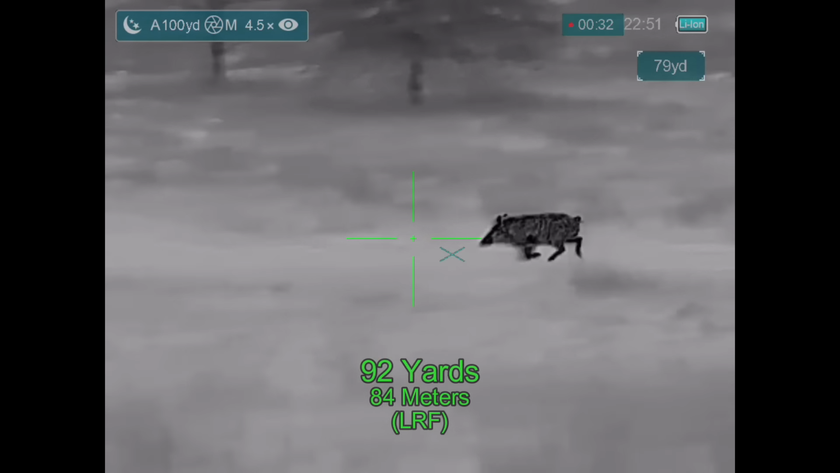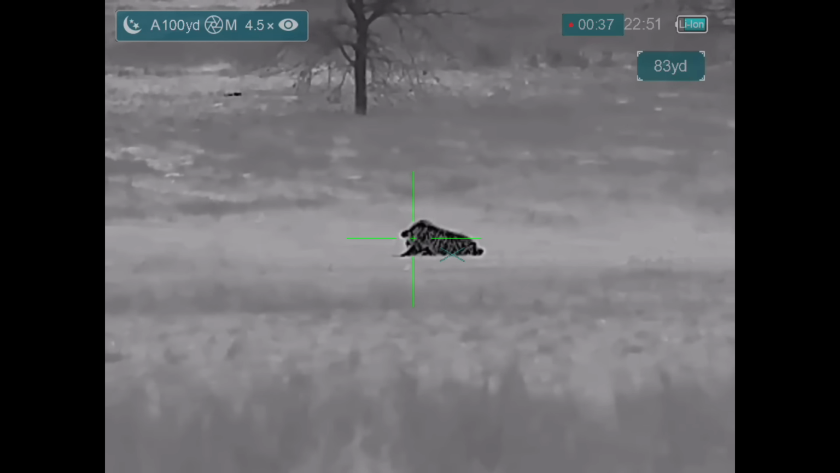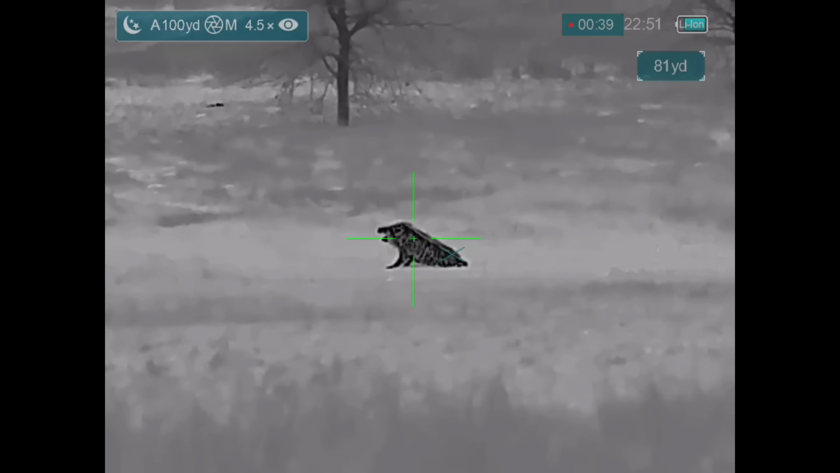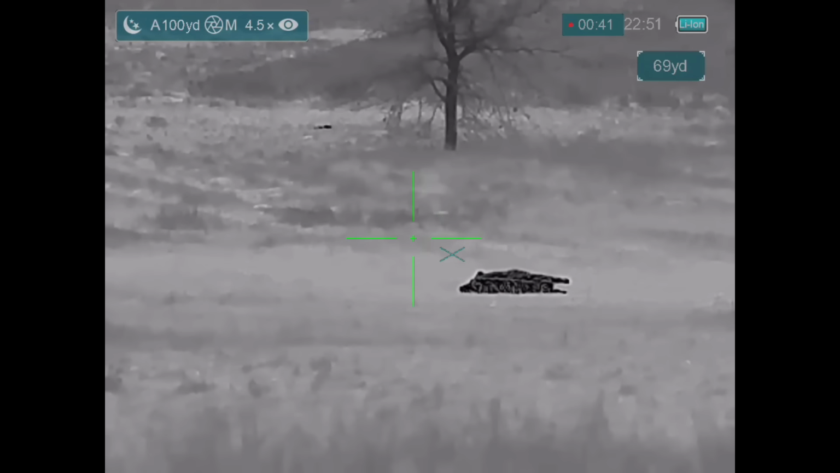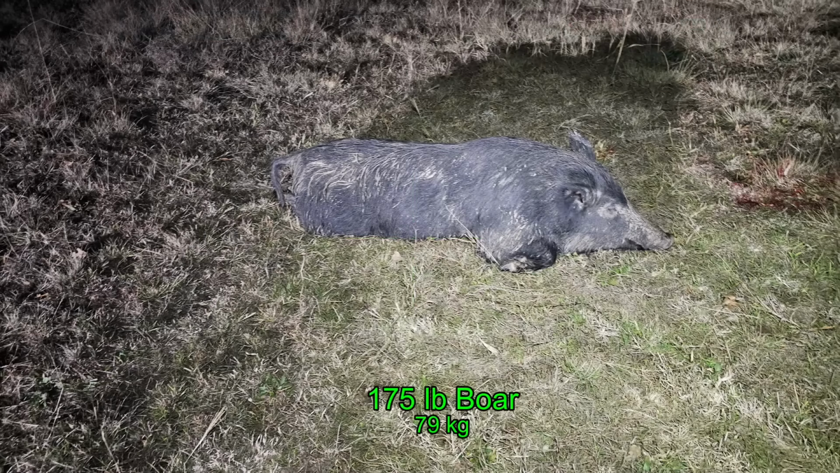There we go. That drops him. And that finishes him off. And this hog turned out to be a 175-pound boar.